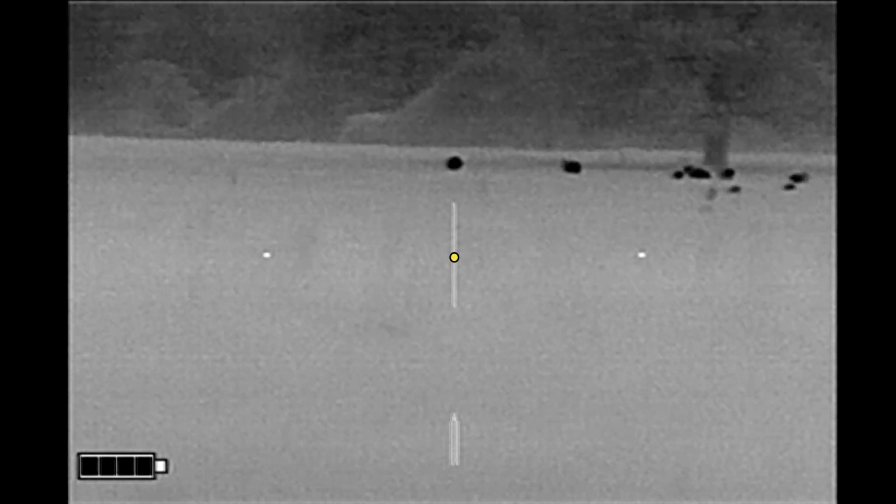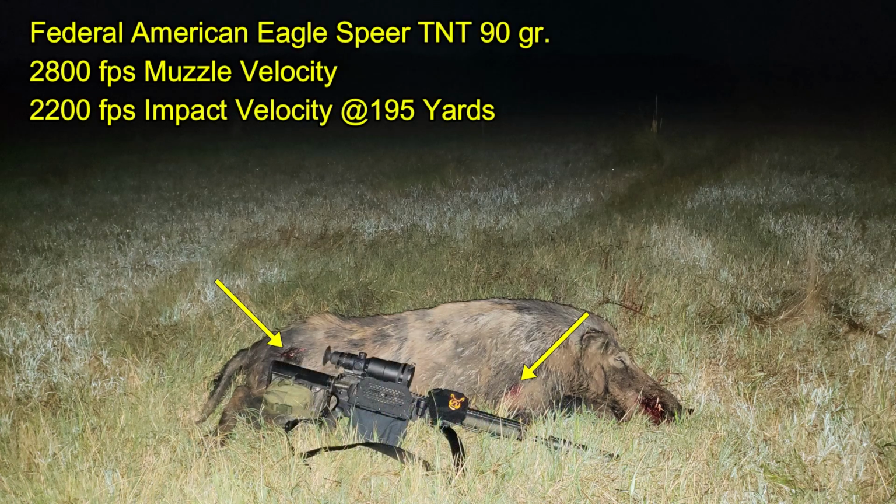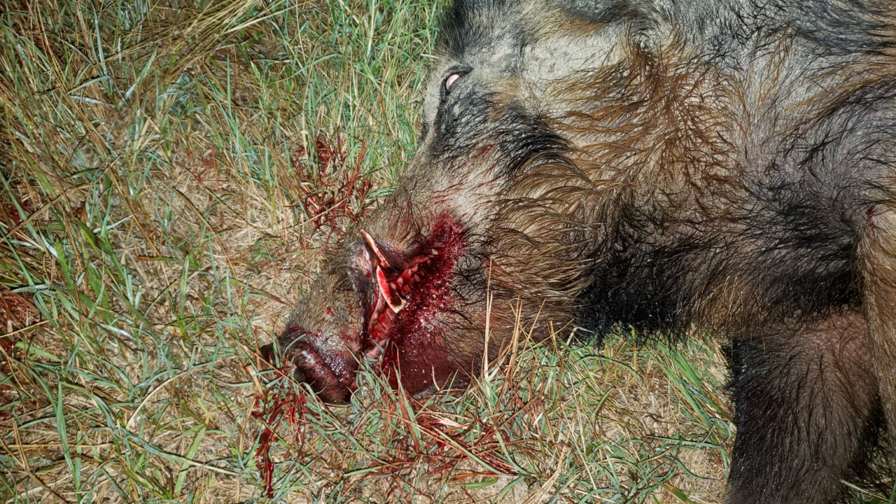Well, the big hog came in at 260 pounds, and to my surprise, he actually had exit wounds, which I would not expect on a hog this large from Federal Spear TNT 90 grain bullets. There I am for scale. He also had a good set of cutters on him.